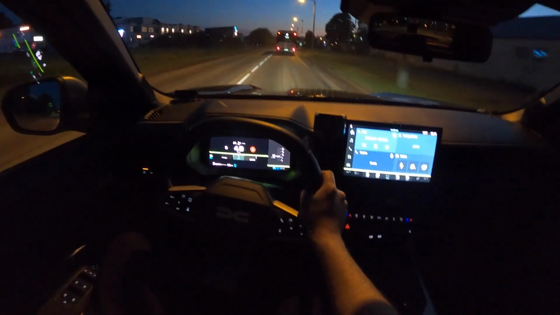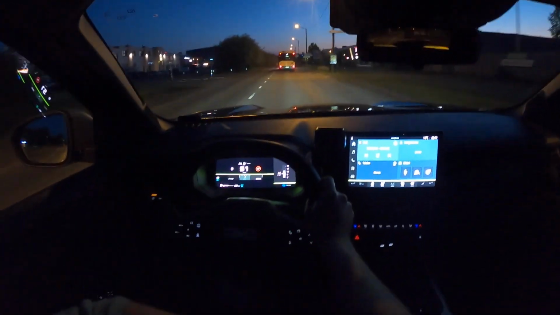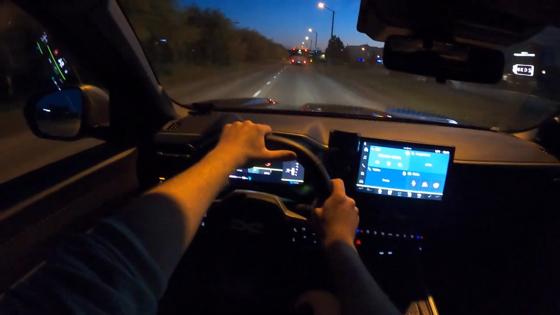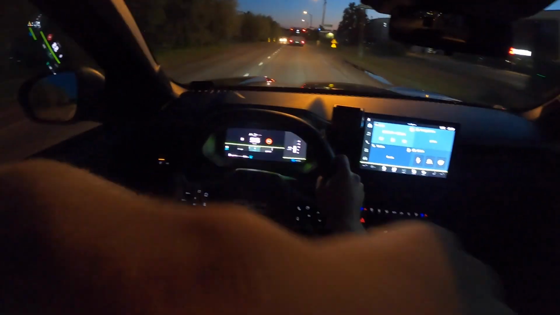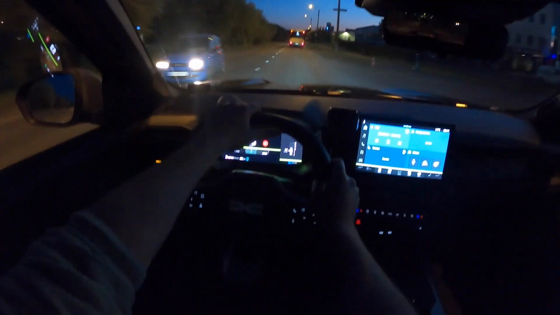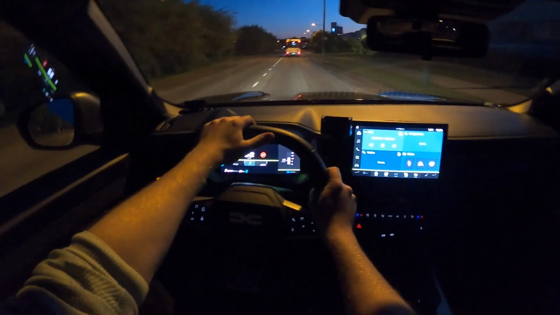The horsepower figure is like 104 kilowatts for the Duster and 115 for the Bigster. So yeah, it's like combined, with the electric and gasoline engine combined.